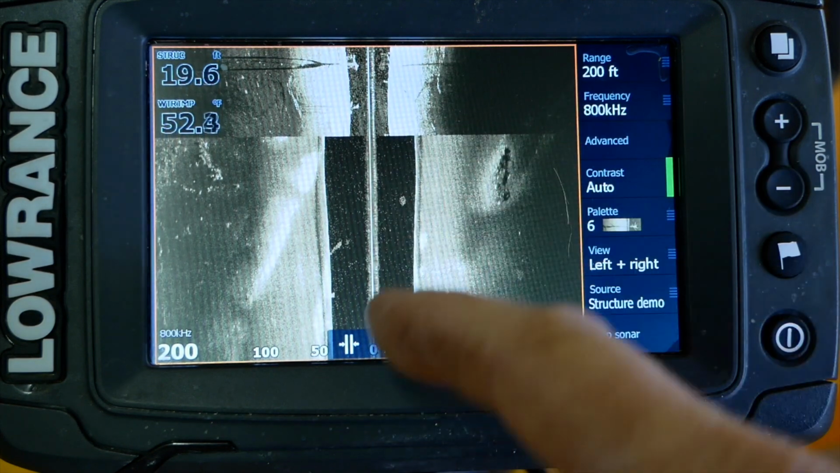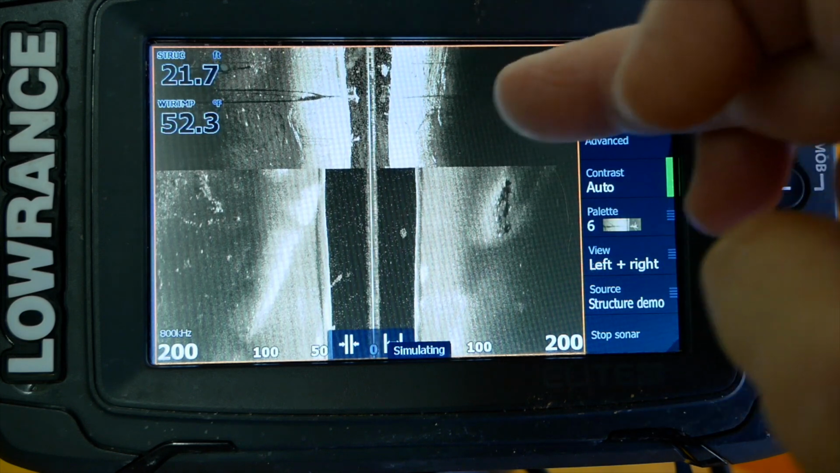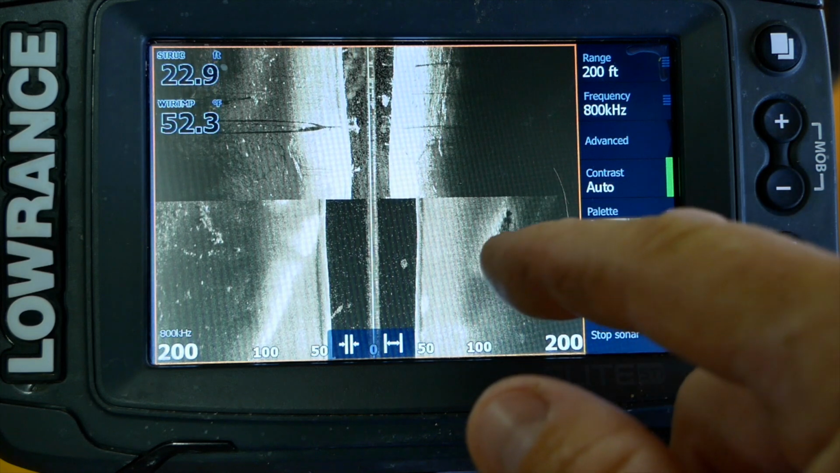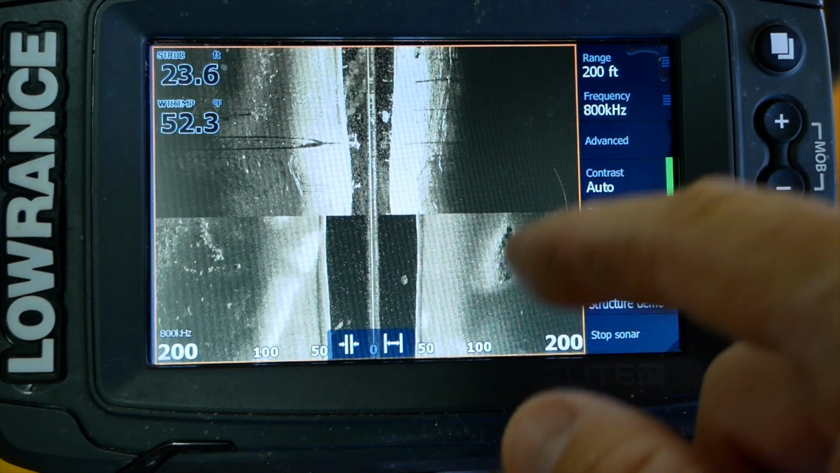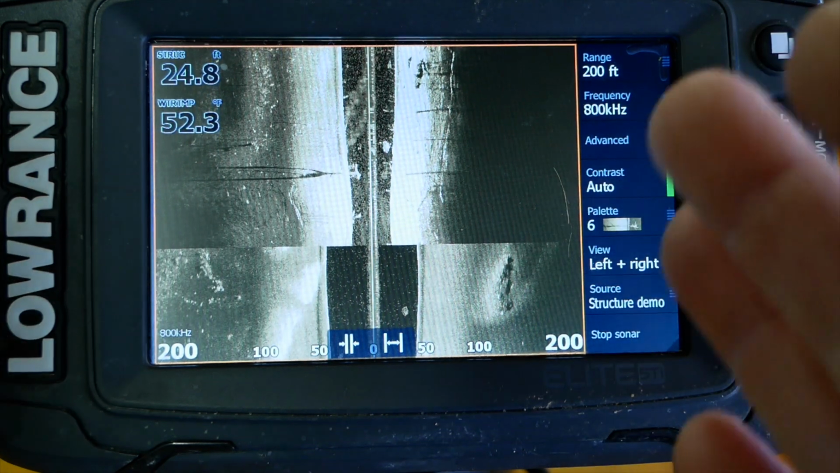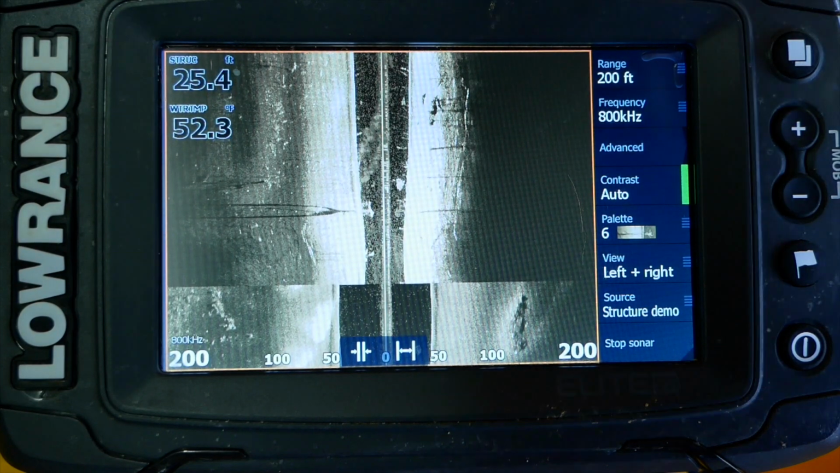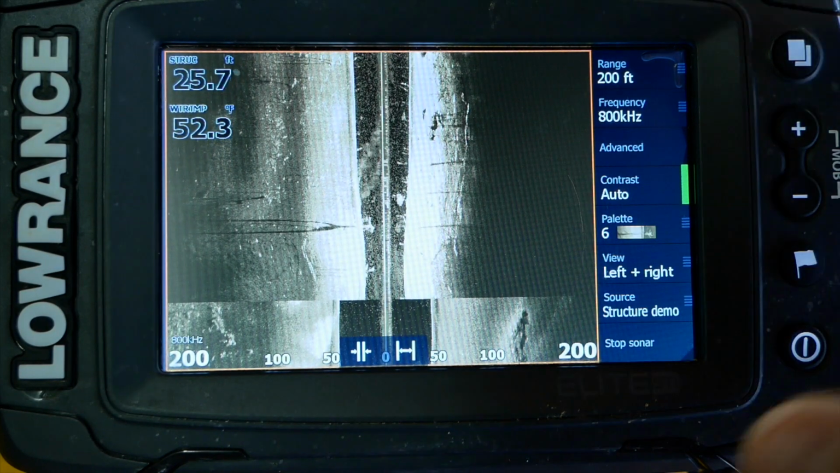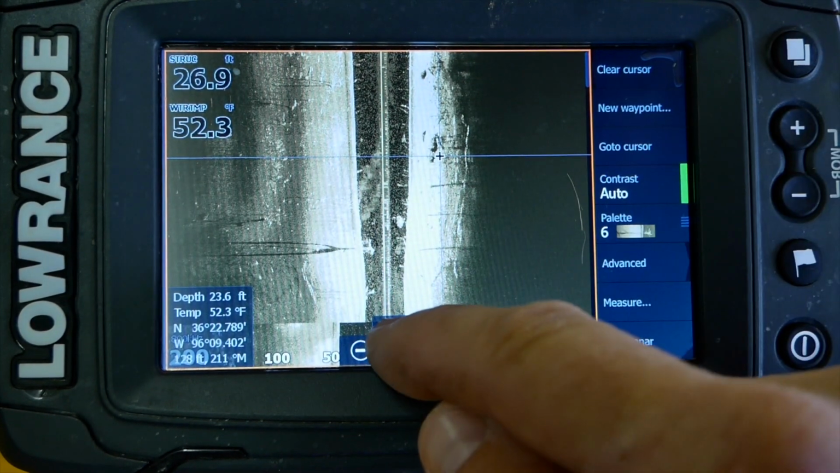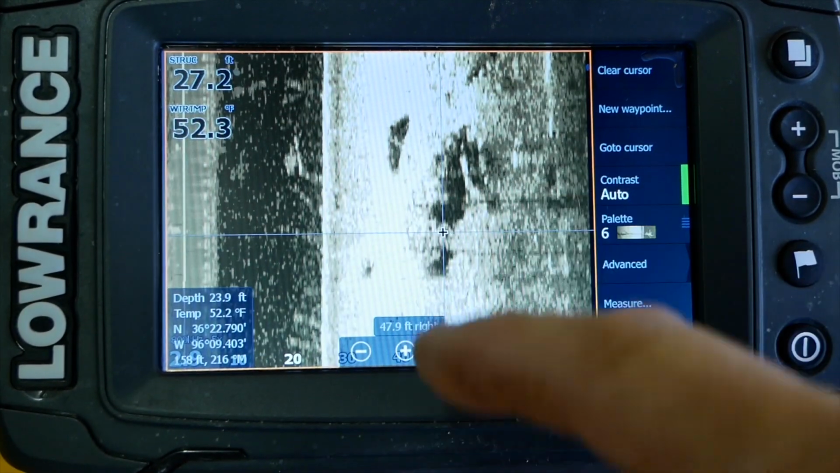Let's turn it to 800. You see the difference here? You get a lot more detail in 800 kilohertz rather than 455. And 455 is going to show you further out, as far as sideways, but it's not going to give you the detail that 800 will. So once you go to 800, then you can really dial in on something that you want to check out.